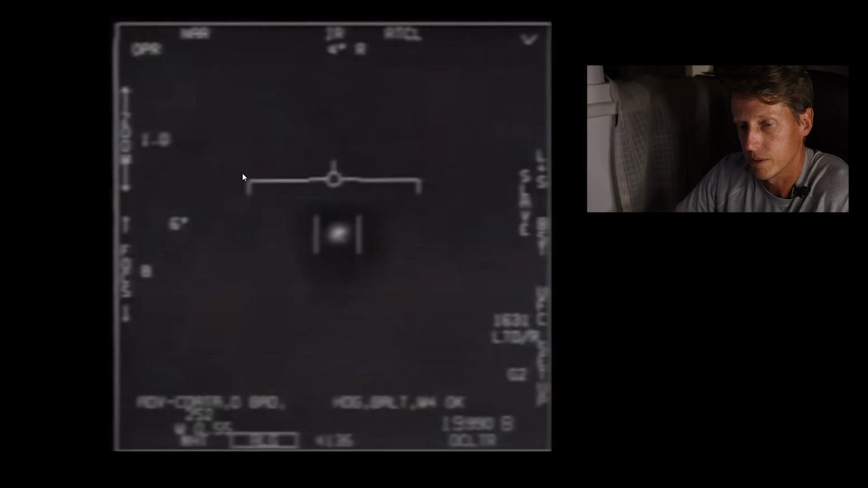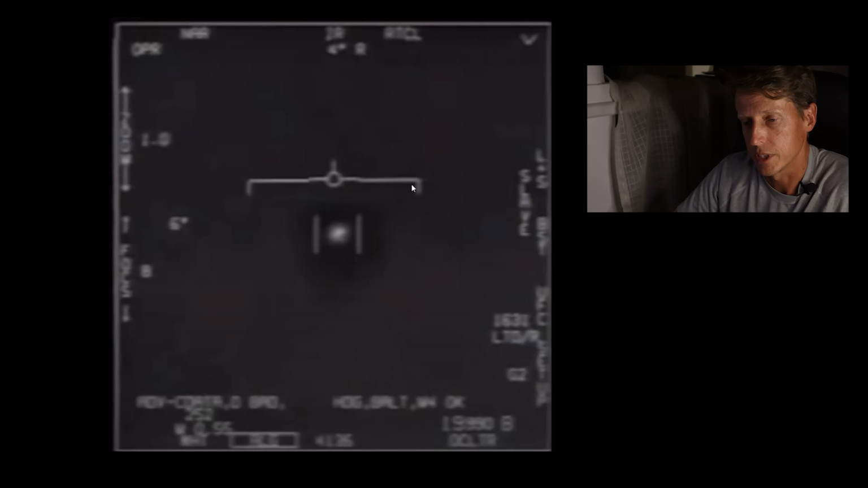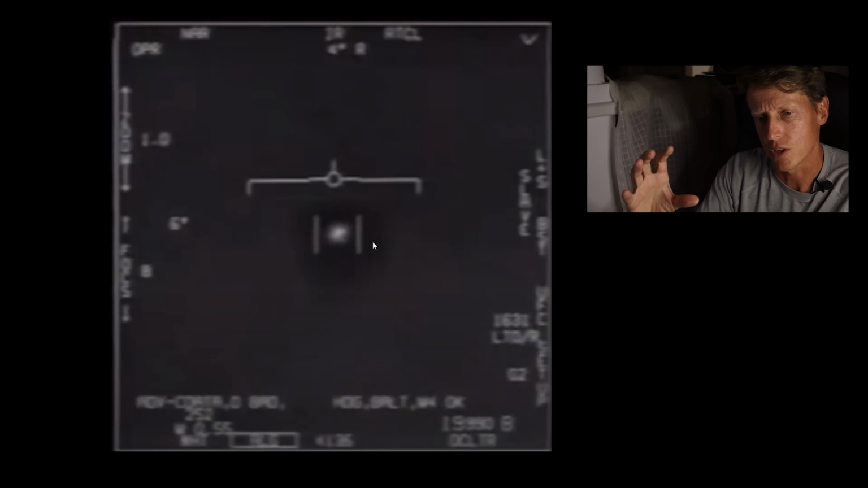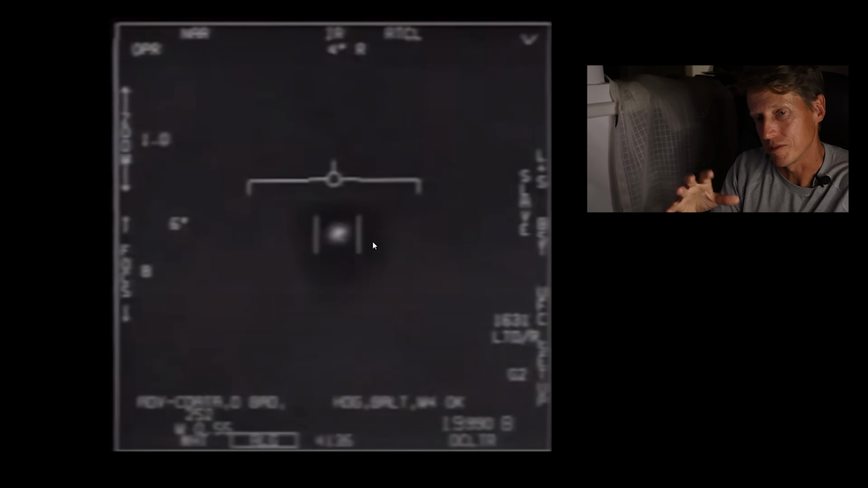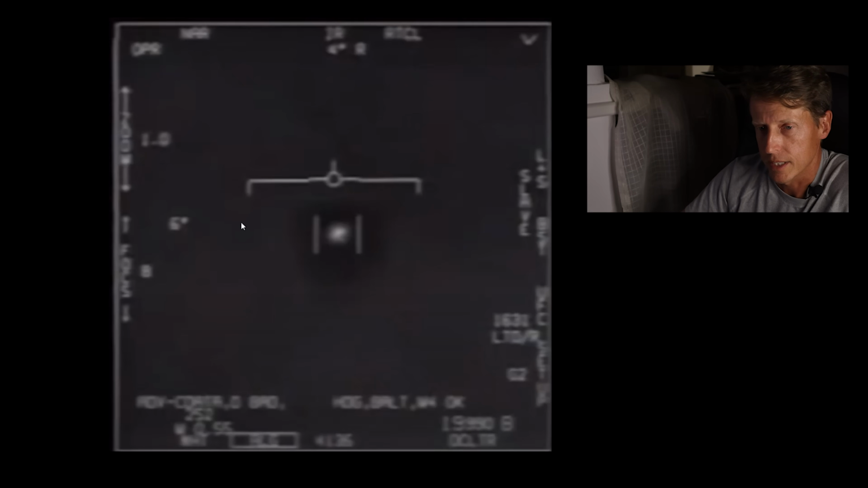So the plane is straight and level. When this turns, that's how you know that you're in a turn, so you maintain your spatial orientation. These are your target markers, which look kind of weird. The symbology in the targeting pod that they see in the jet is a little different because the software is written for F-18s, made by Boeing, Northrop Grumman. The F-16 is made by Lockheed Martin, so of course they have different software. The symbology and capability are a little different, but the actual internal capability of the pod is not.